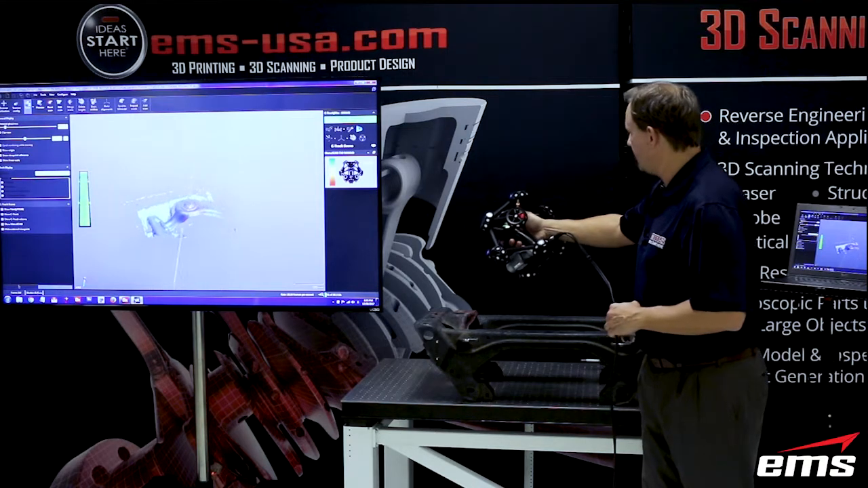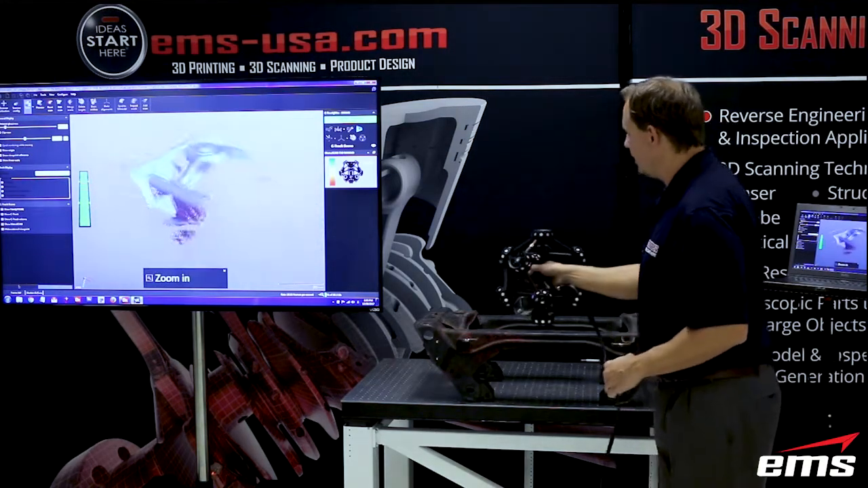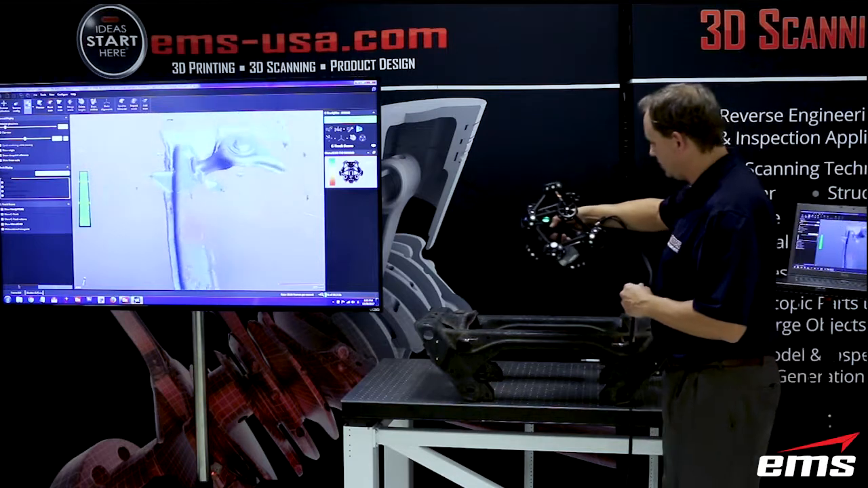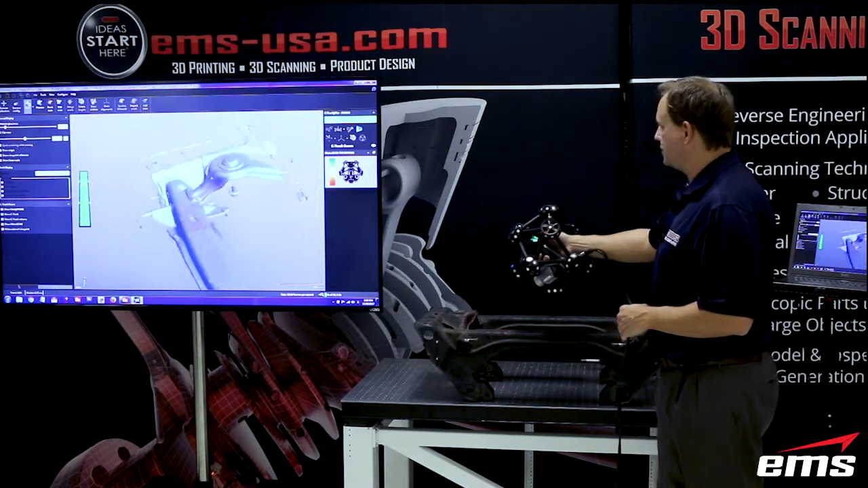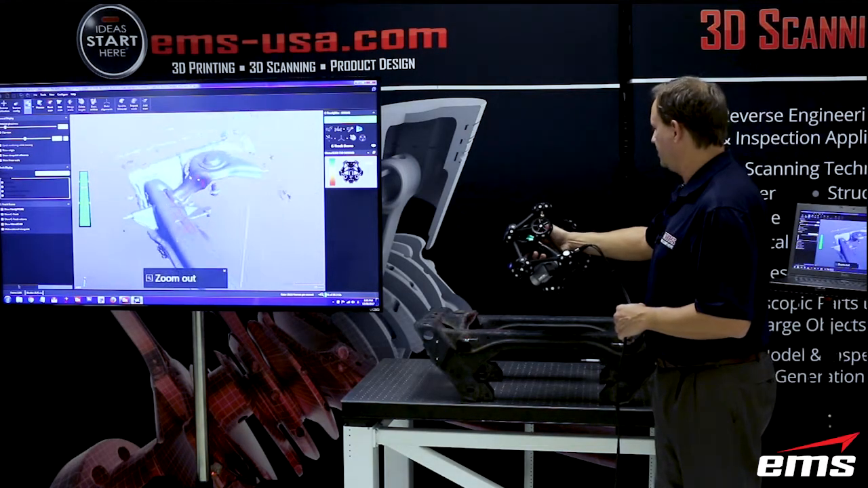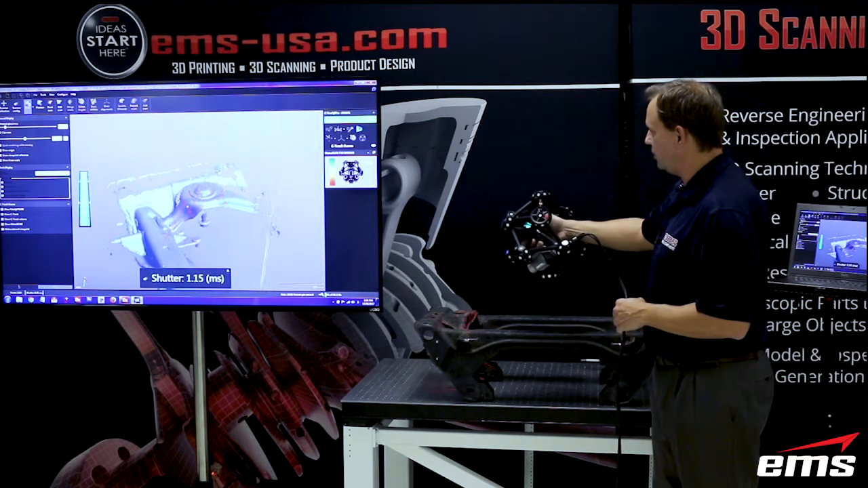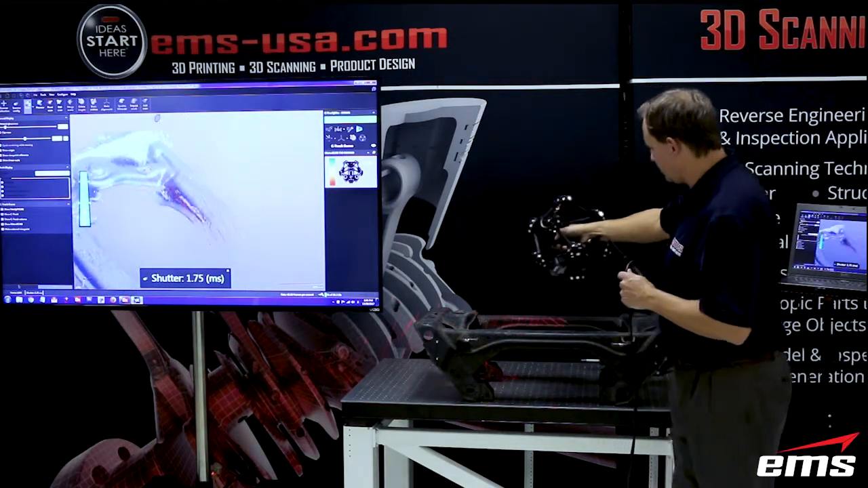Okay, so as I mentioned, some of the things I can do is zoom in, zoom out. Okay, and you can see just how quick. There's 14 laser lines here, and you can see how fast I can scan. It's incredibly fast. Now the other thing you can do is adjust the laser. For example, let's zoom out, and we are going to crank up the laser power. Right now it's at the lowest setting. When we get into dark and shiny stuff, we're going to want that laser to be more powerful.